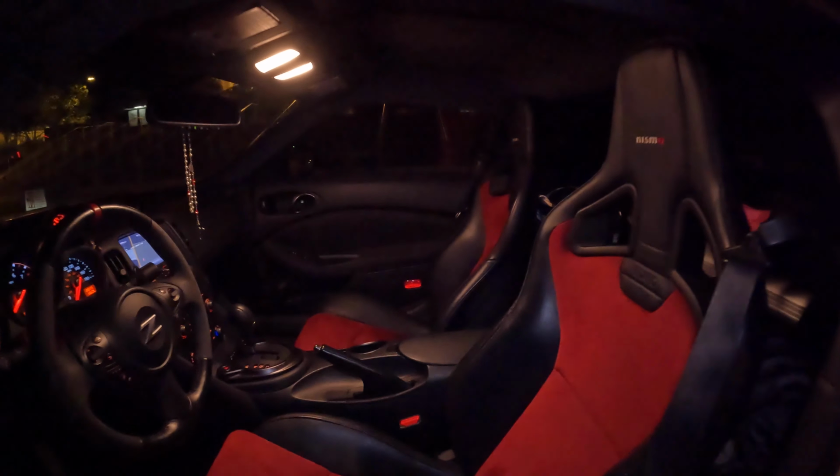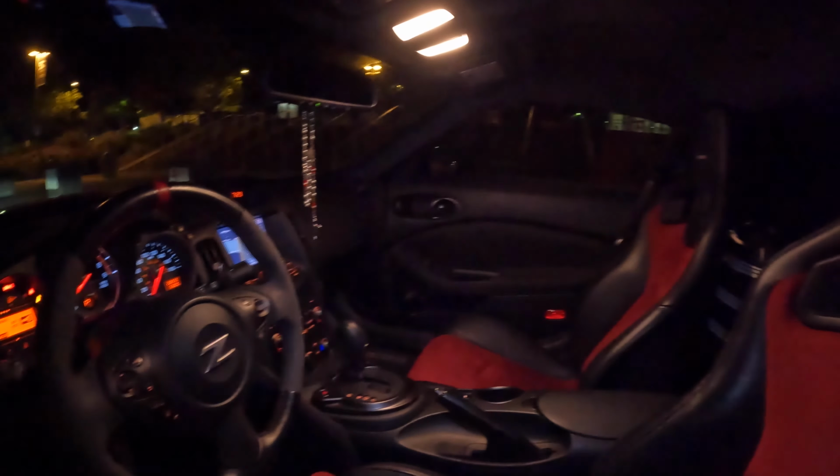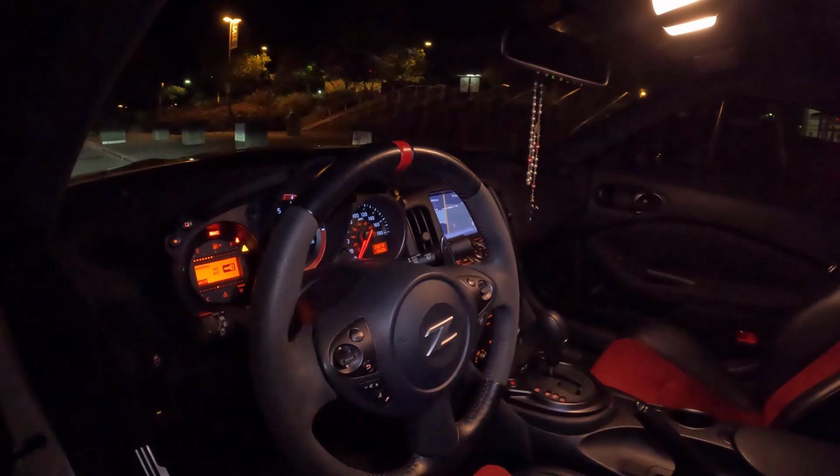Let me open up the door just so y'all can see how this thing looks so crazy. So like I said, these Recaros are absolutely beautiful. They're just not the most comfortable. Let me see if I can get some revs for y'all.